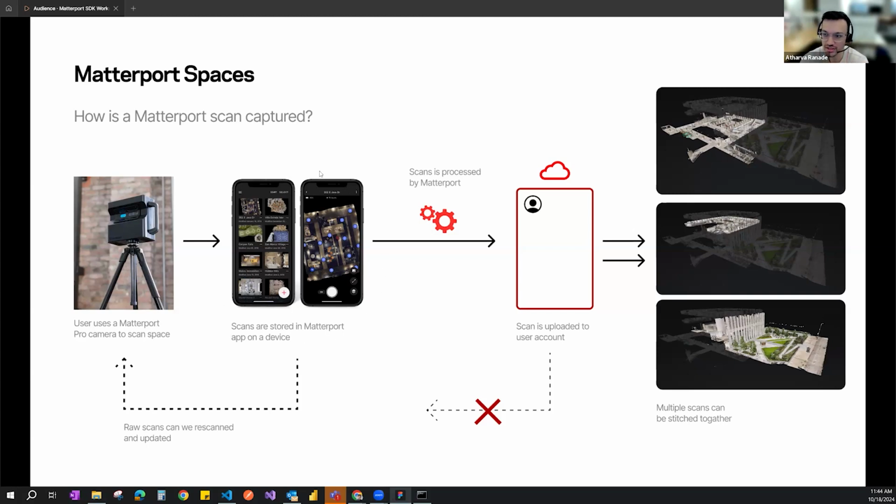This is the part where having the raw data is really helpful, because sometimes you want to go back and make another scan of the space, or sometimes the overlap of the two spaces isn't good enough for the fidelity that you need.